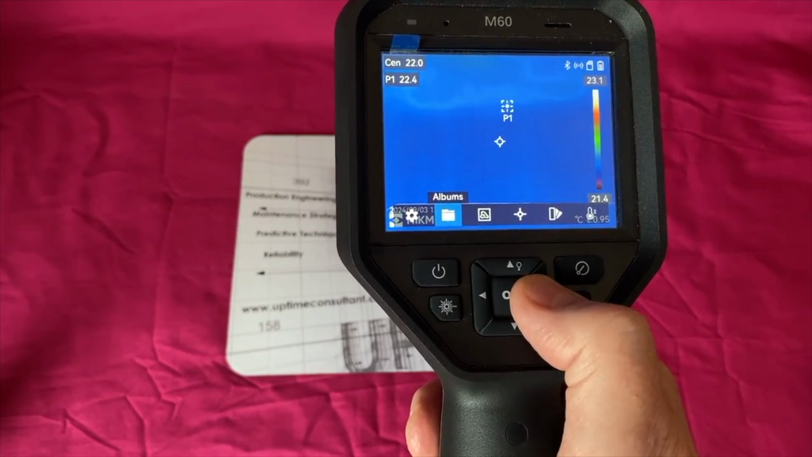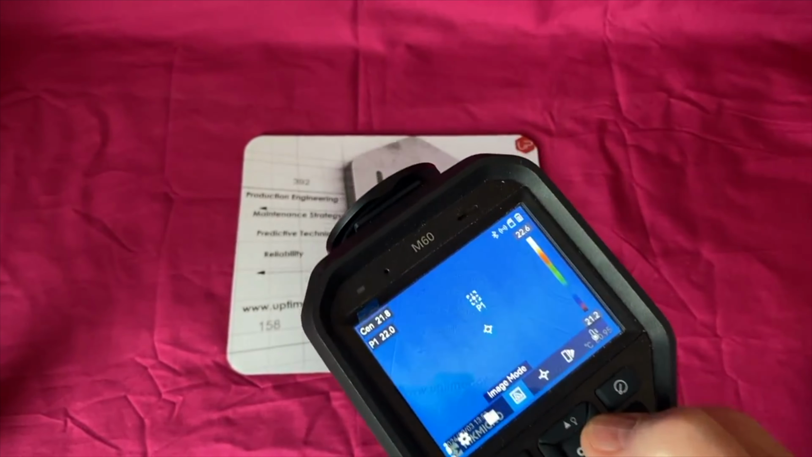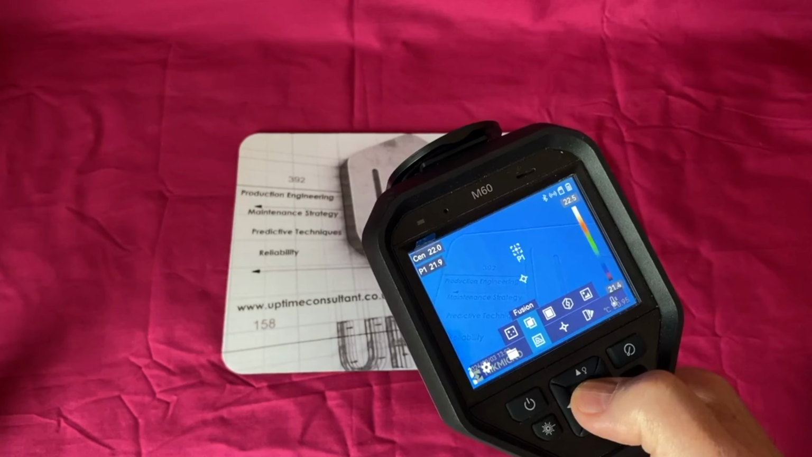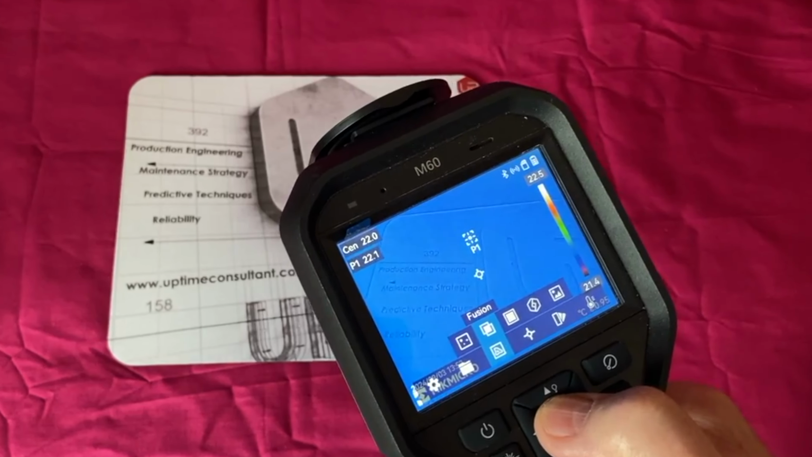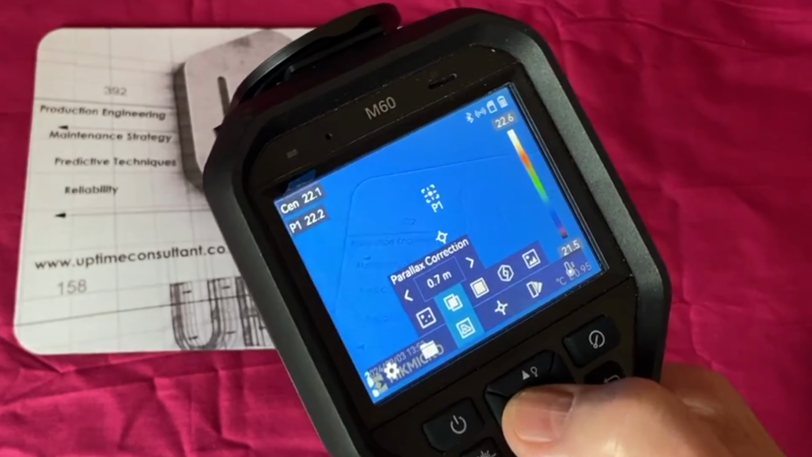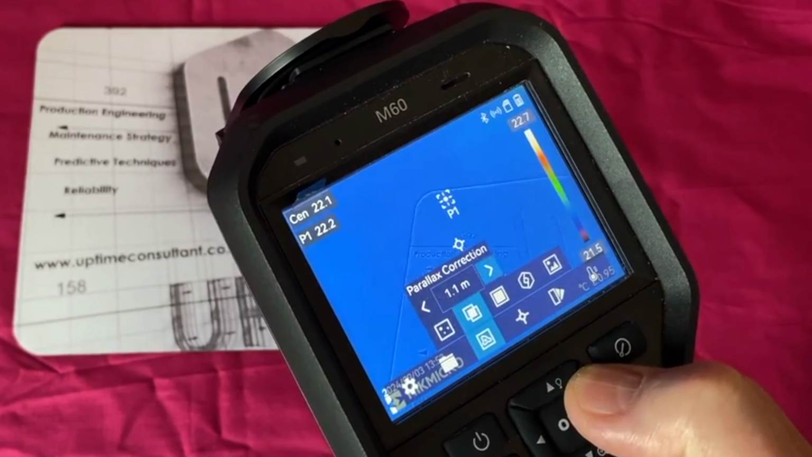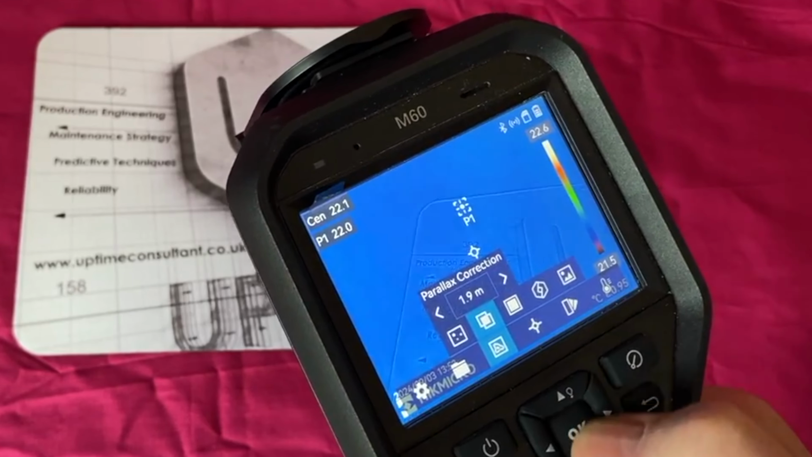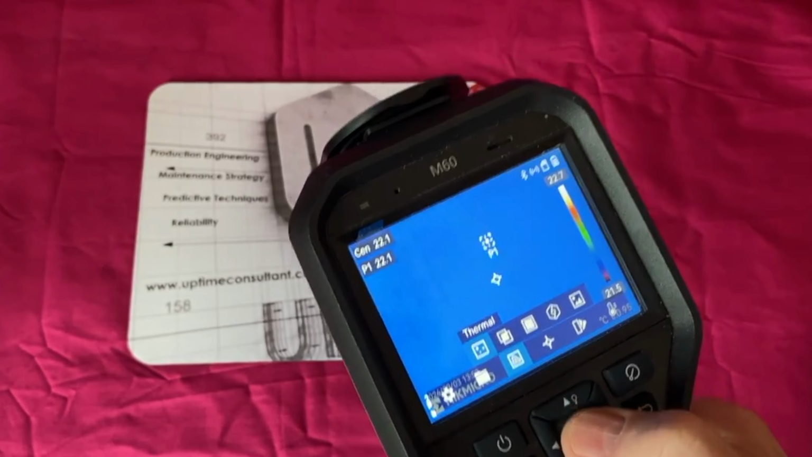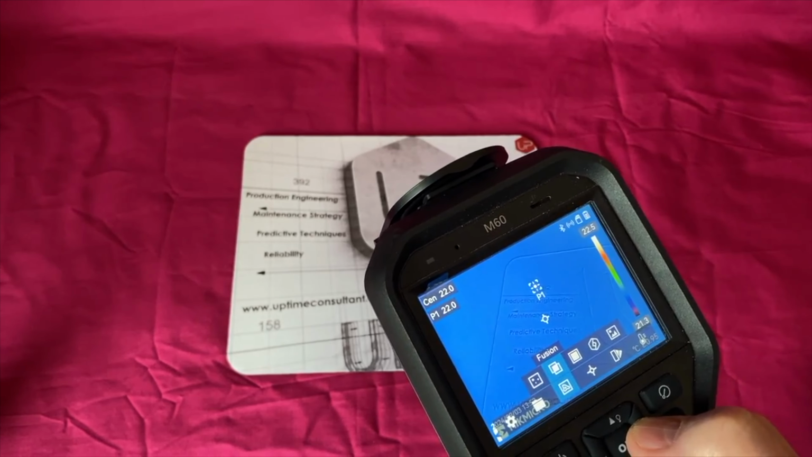We've had a quick look at the albums, which is the files where you capture. We can see I've actually got it set here on a fusion setting. I can actually see some of the detail on that mouse map. So if we go to fusion, and one of the guys yesterday was asking about this, there's a parallax correction. So if you are standing a different distance away from an asset and the fusion doesn't line up, you can change the parallax so that the visual image aligns with your thermal image. Or if we go left, there we've got pure thermal, so we don't get any fusion image. That's what we had to live with 15 years ago, I suppose, before we got fusion images.